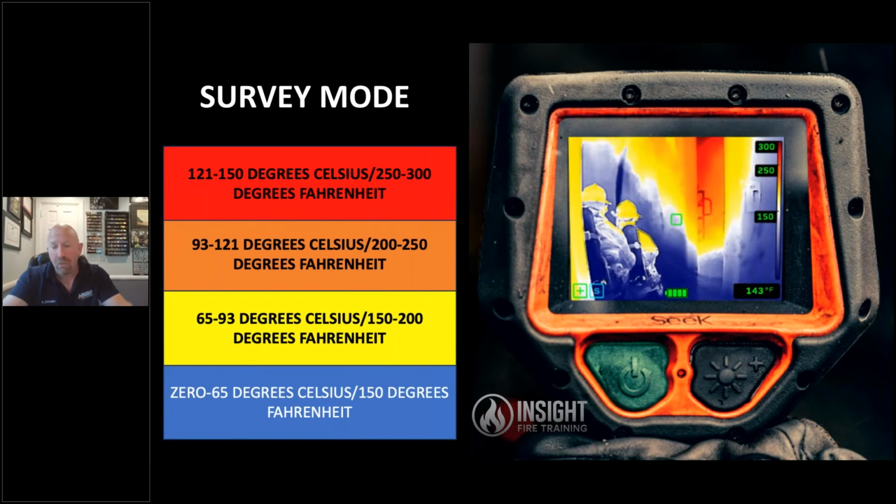If you're walking up to the building and flames are blowing out of every window, you don't need survey mode. Tap the green button. You're going to have plenty of heat. You're going to need TI Basic, which will show you why.